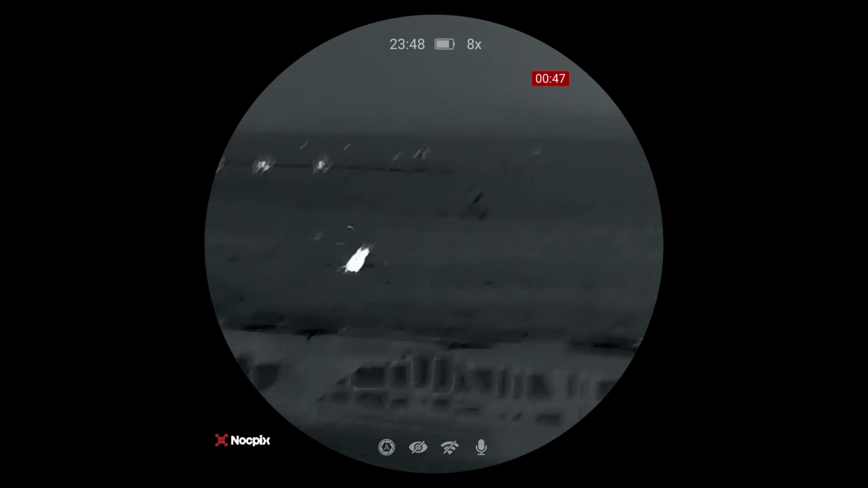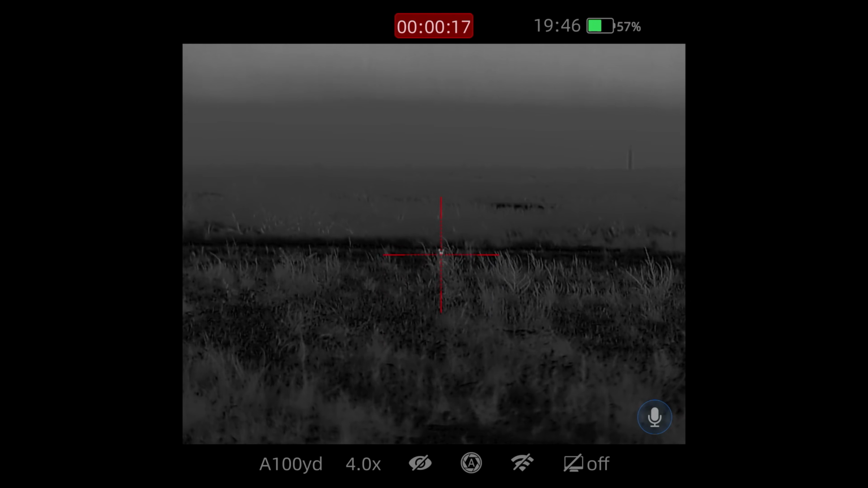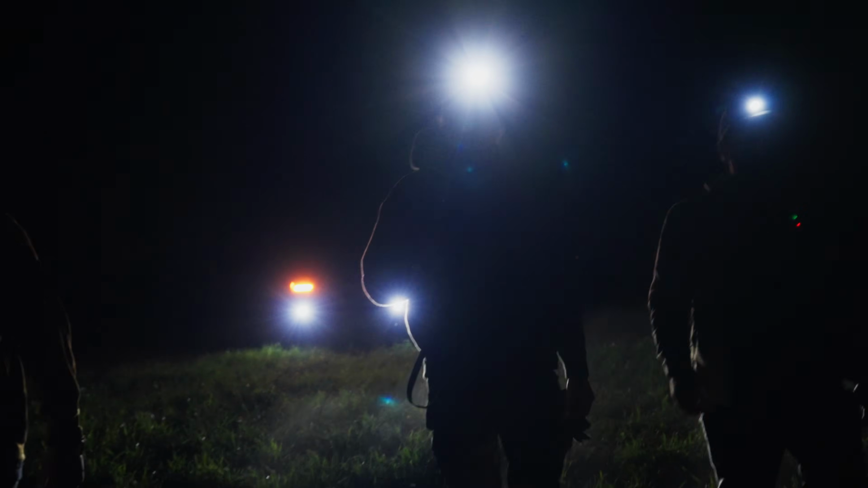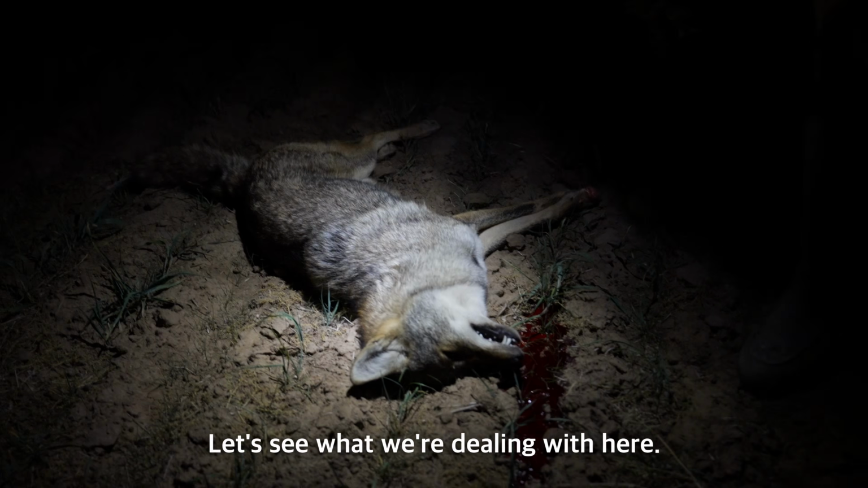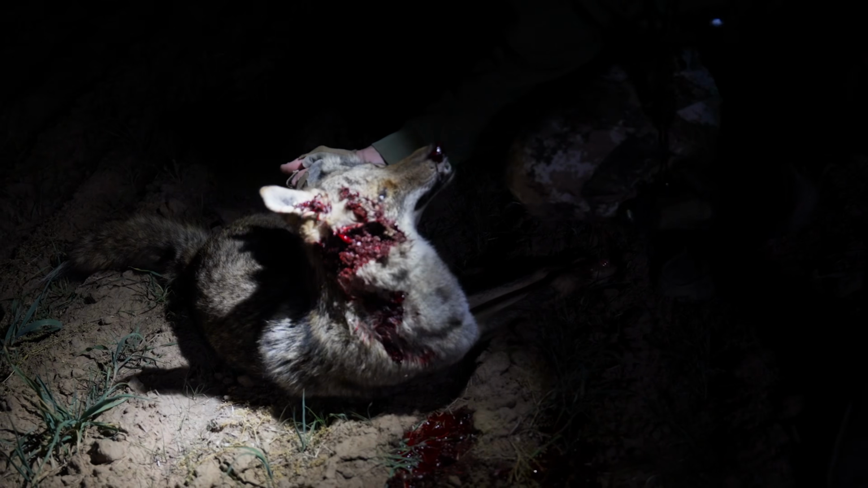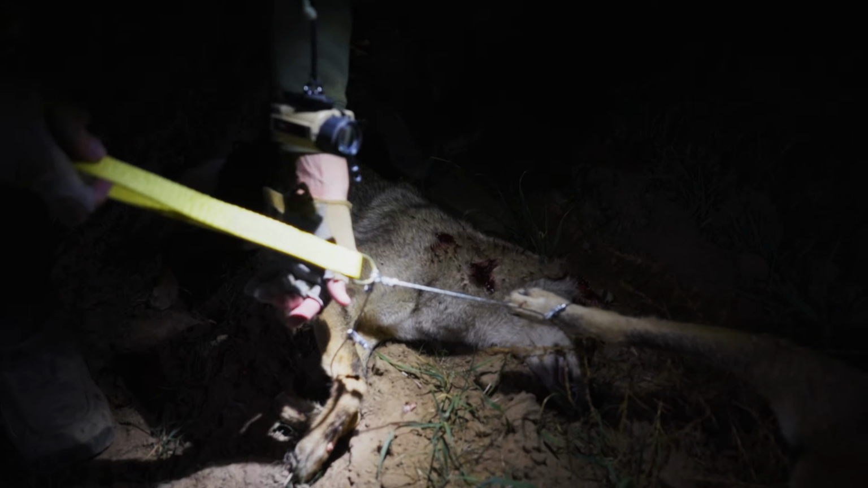Man, there's nothing like watching a bunch of dogs crash the call. And then it's about reading that behavior and trying to figure out what moves I can make to make sure that they close the gap and we seal the deal. Oh, another header. Right there.